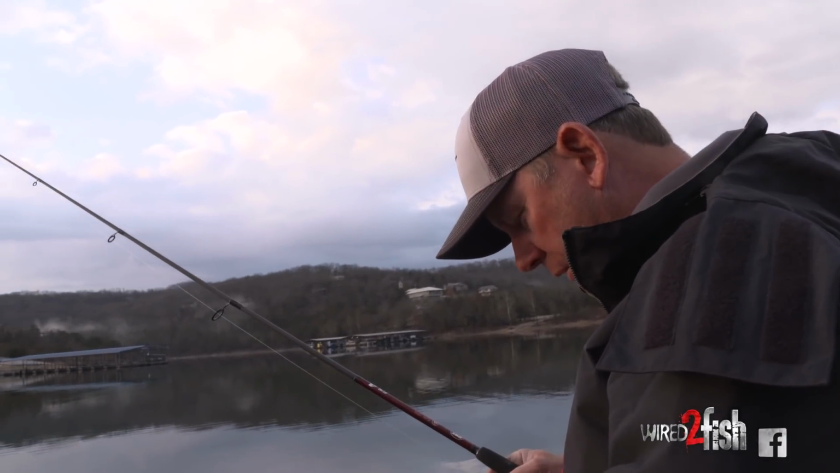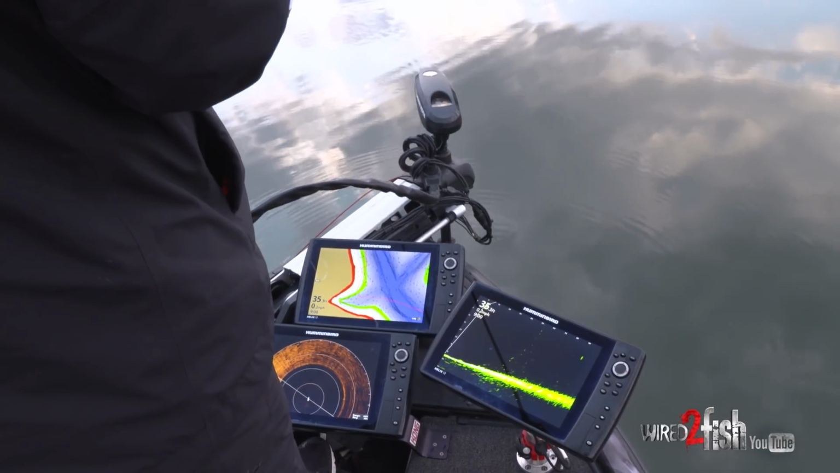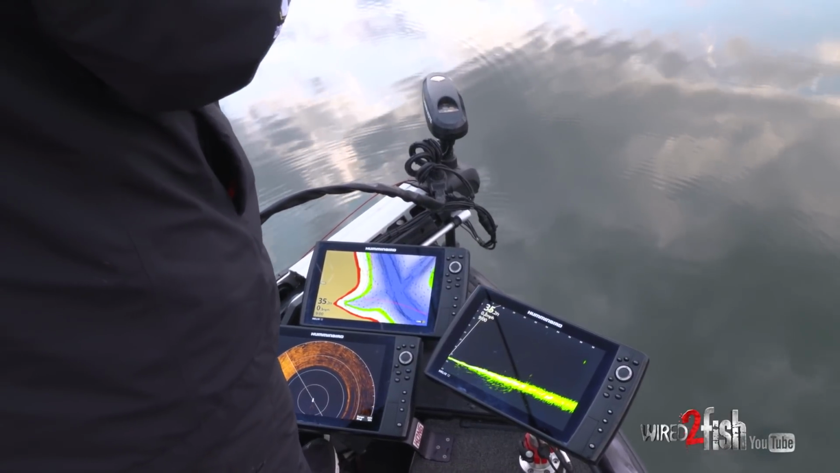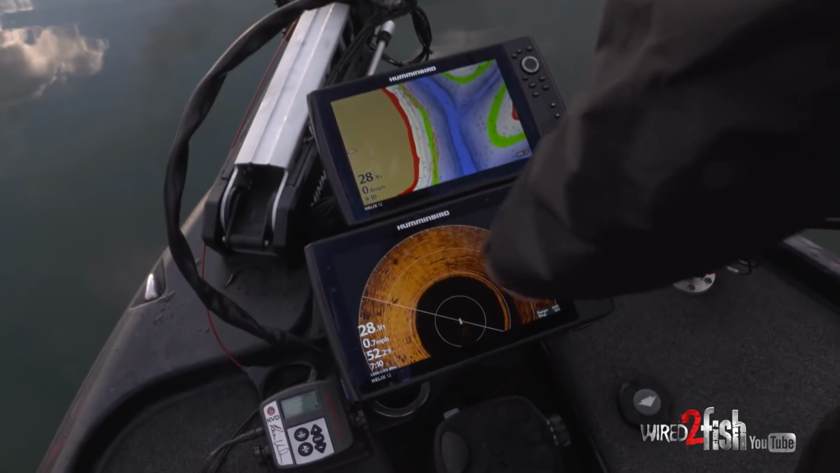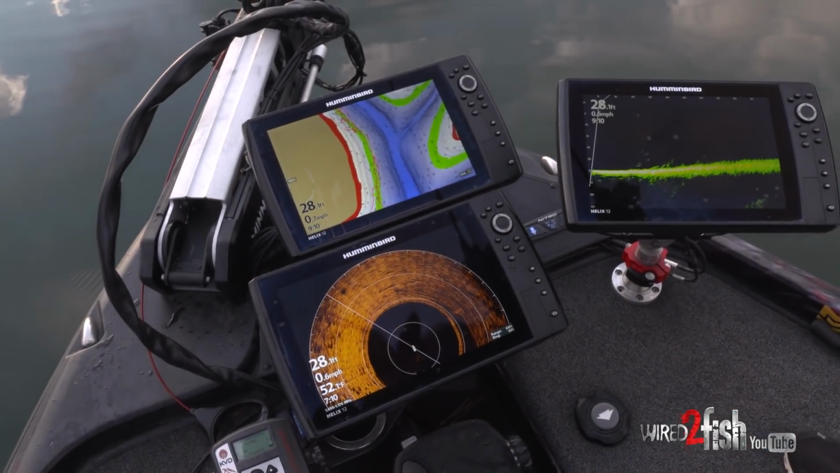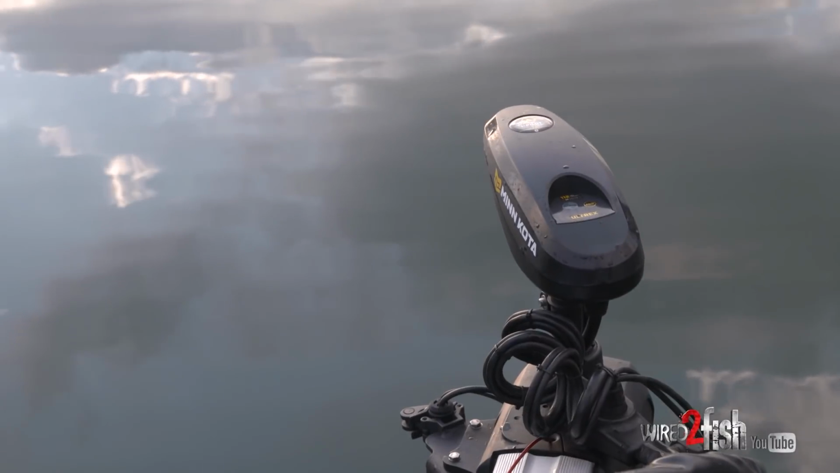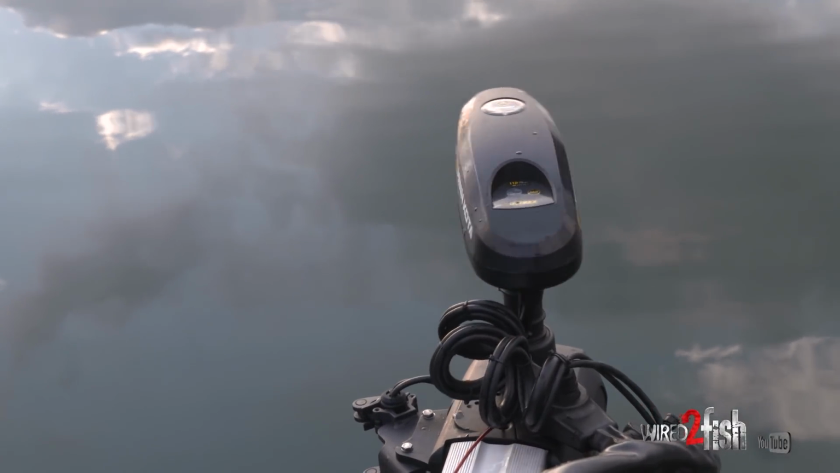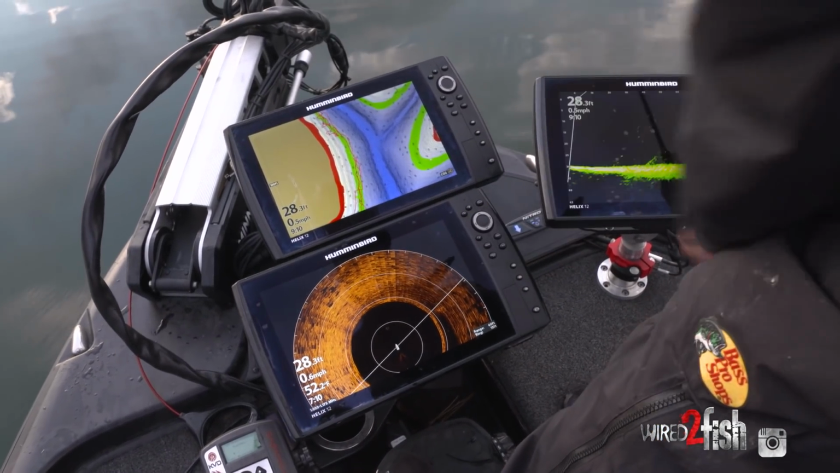And the great thing about the Humminbird One-Boat Network is that your 2D sonar, your Mega 360, and your Live can all run in unison and not interfere with each other. So with my Mega 360, I can see everything around the boat. If a brush pile comes in, or I see a rock pile off to the side, then I know to point my trolling motor over there and look at what I'm seeing on the Mega 360. So with this it's a deadly combo.